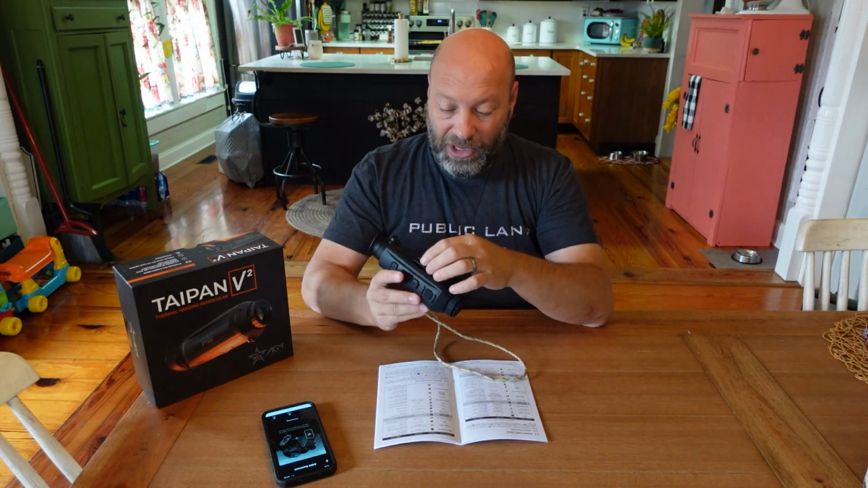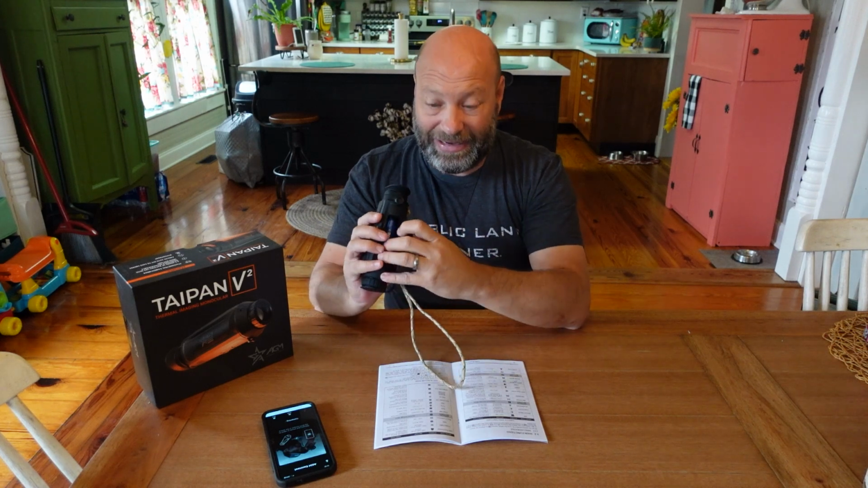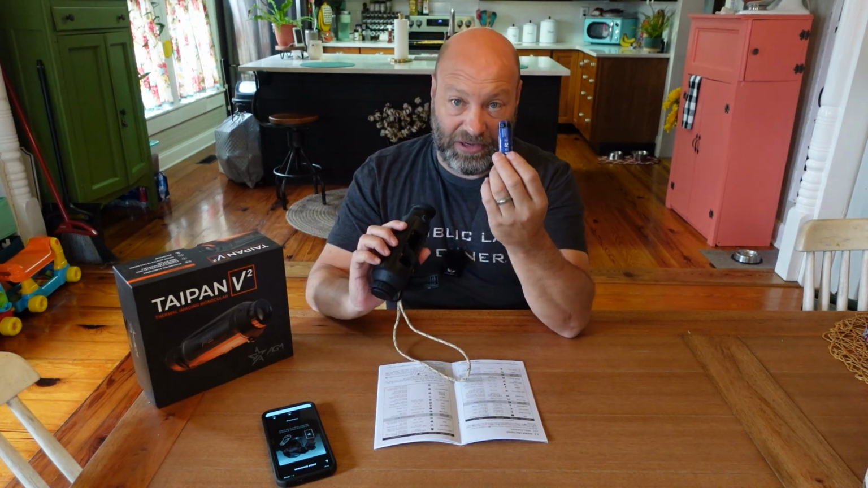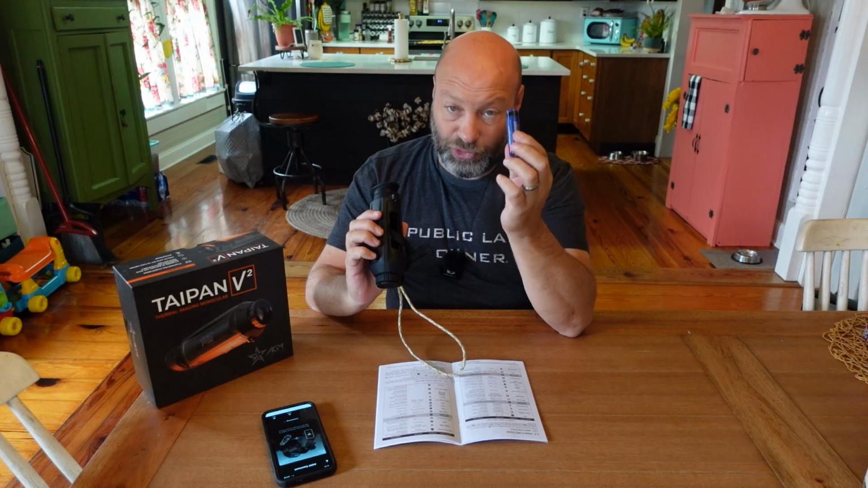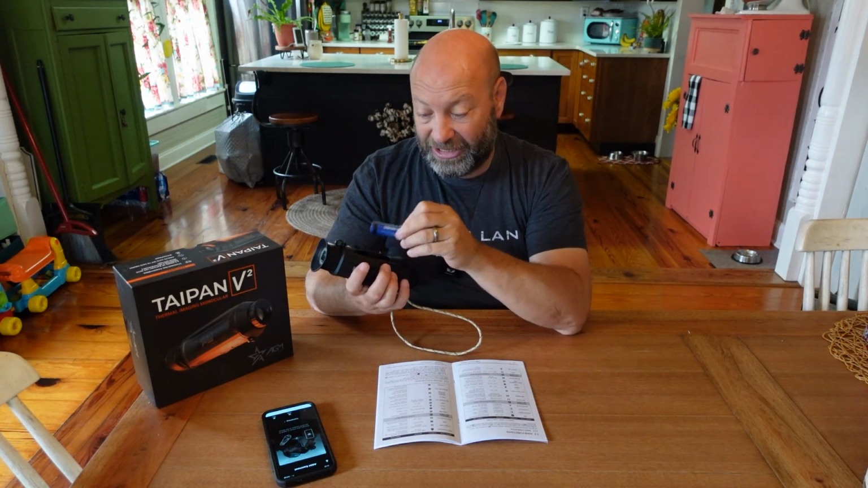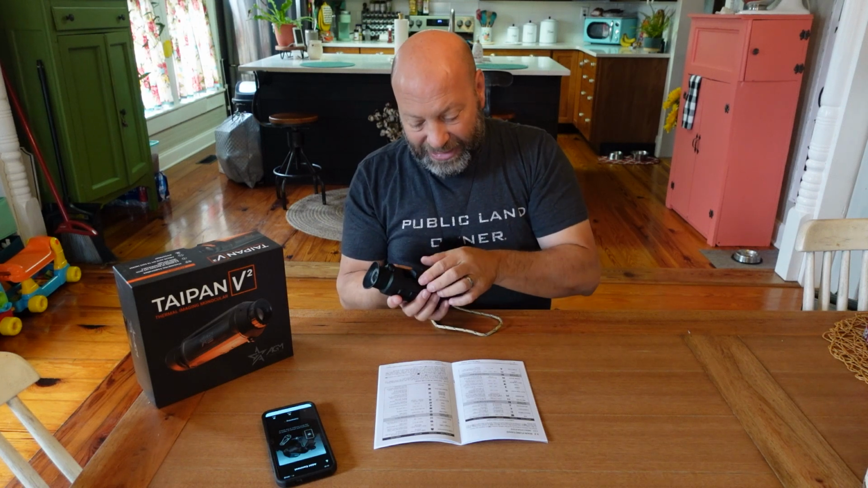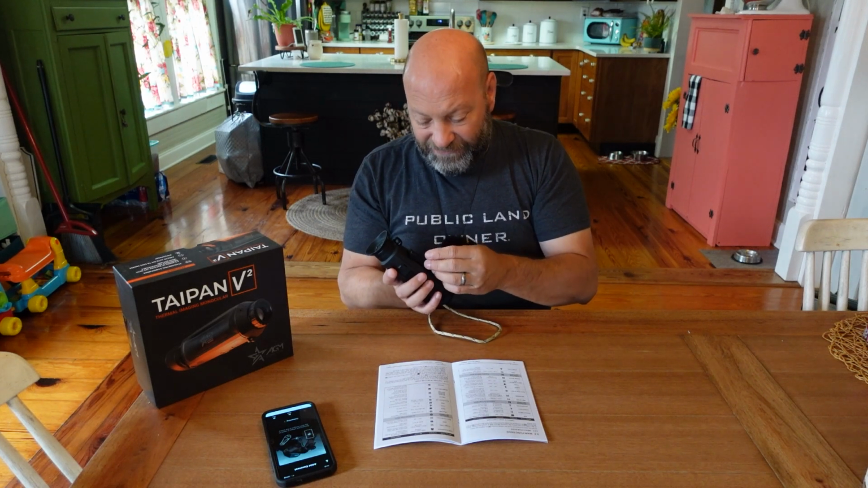But the beauty is the battery is replaceable in this. It uses these 18650 batteries. I just ordered 2 more of these. I love the feature. 6.5 hours of runtime on a battery. I carry 2 batteries with me, and I just ordered more because I use this thing so much. I love the thermals. I love everything about them and what they are. They're fun and they're an effective tool.